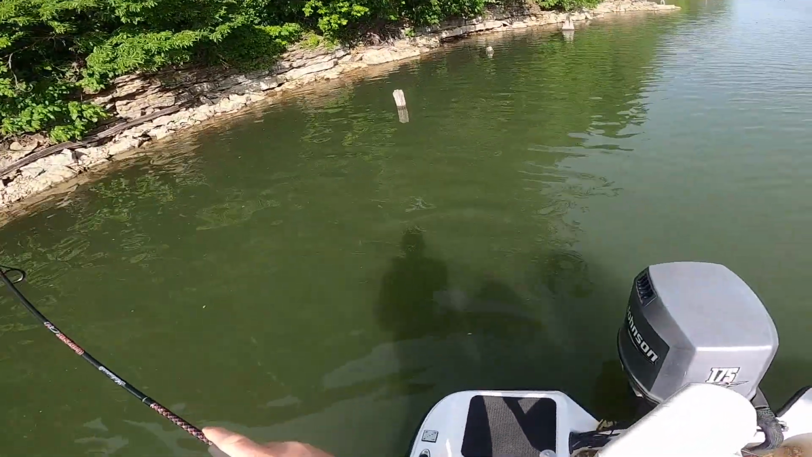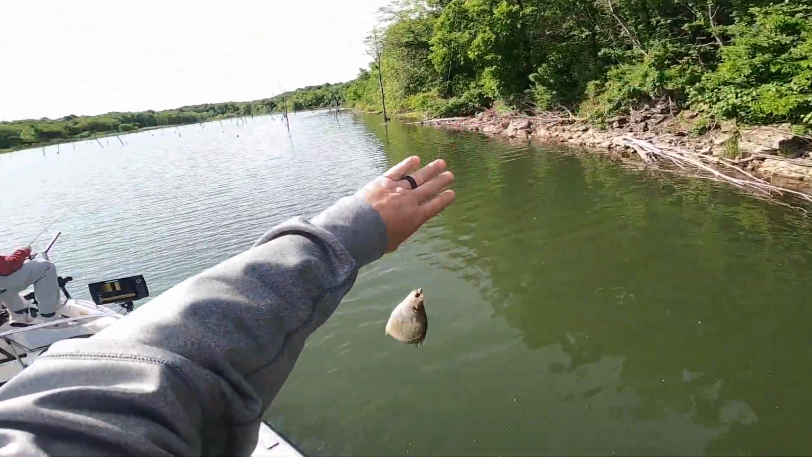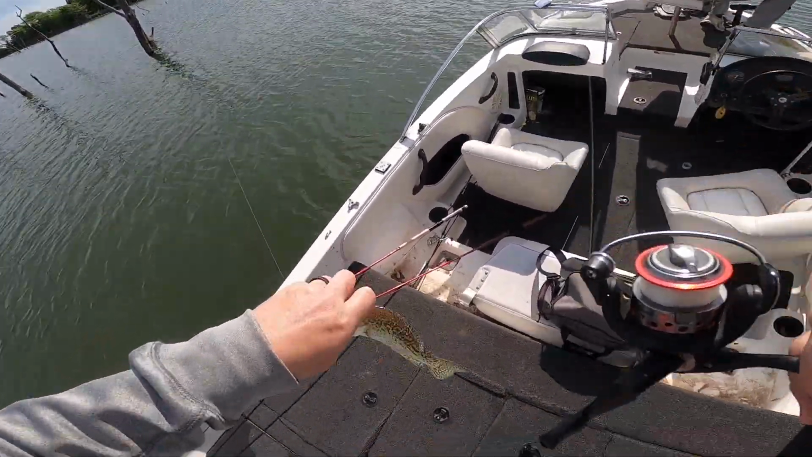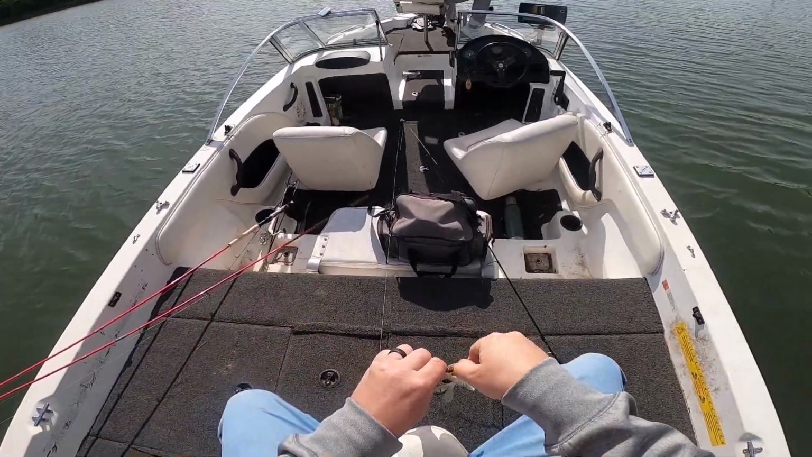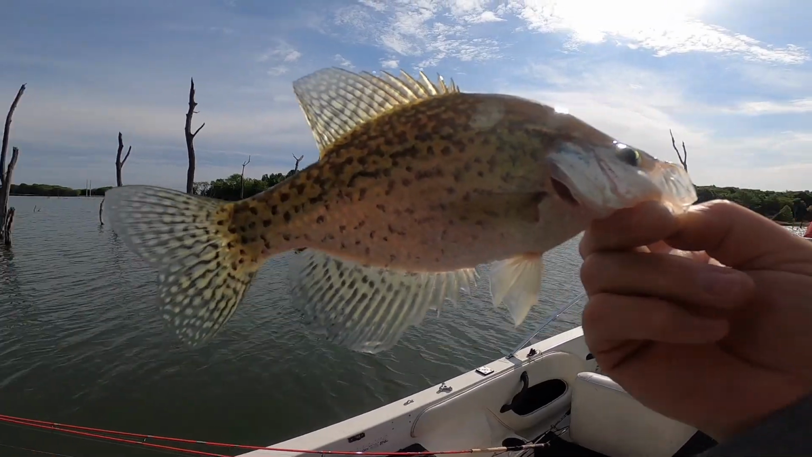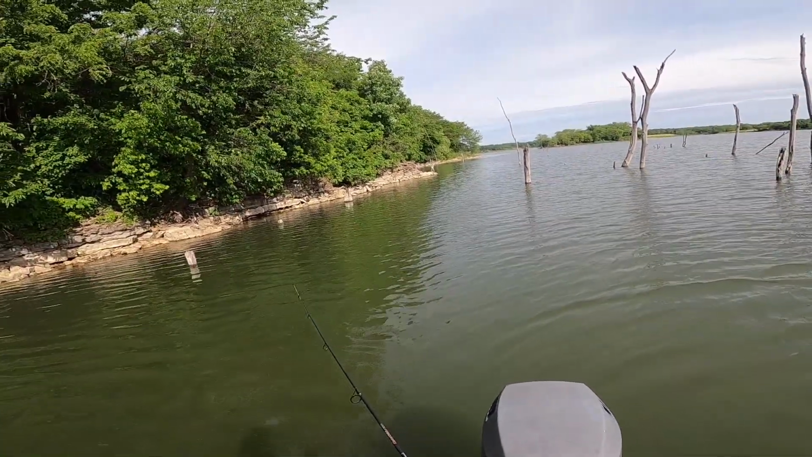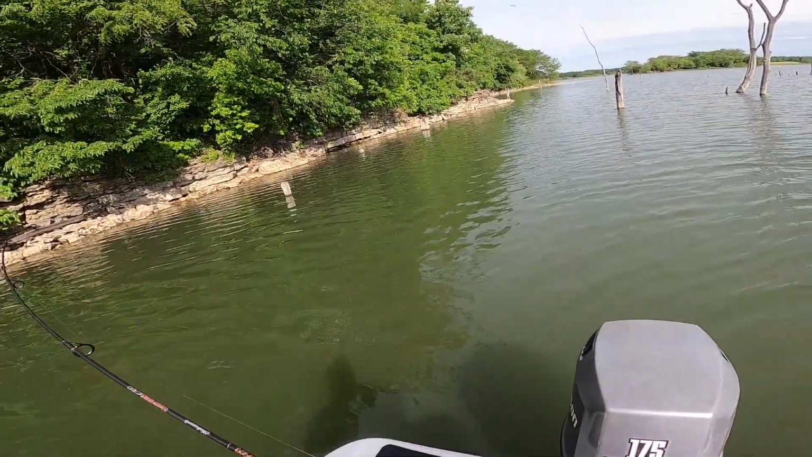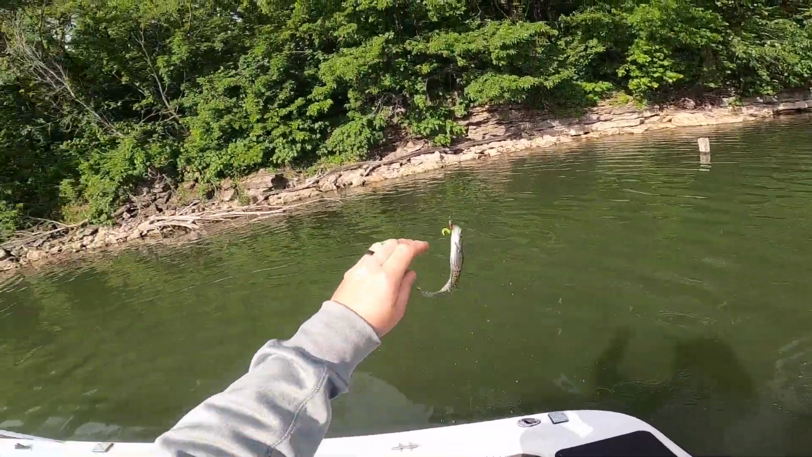Got one finally. I knew there was crappie in this area. We caught some before. That's not a bad one. Some of them other ones we got were super tiny. This one's still pretty small, but there we go. I got one. Not a bad looking fish. Got one. Really? There you go. Another little feller.